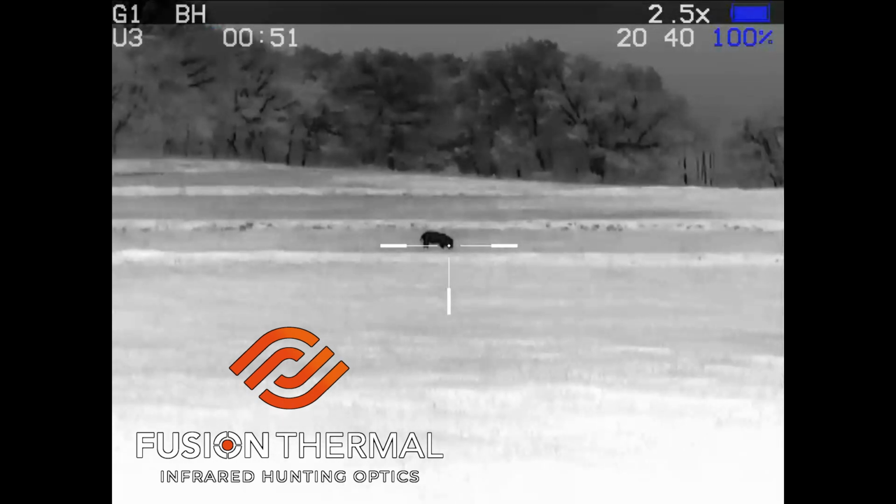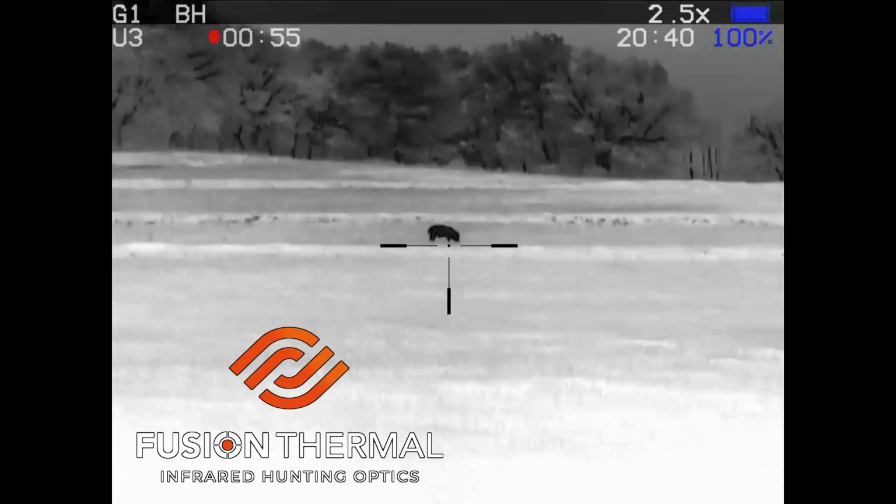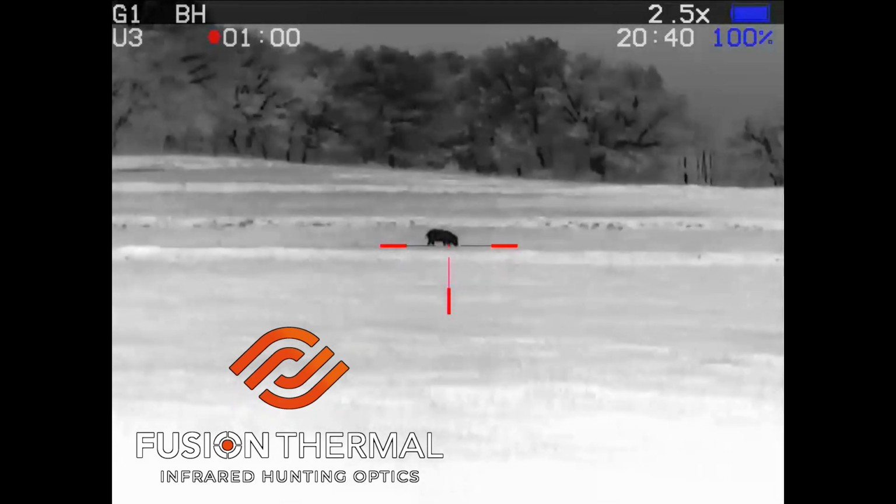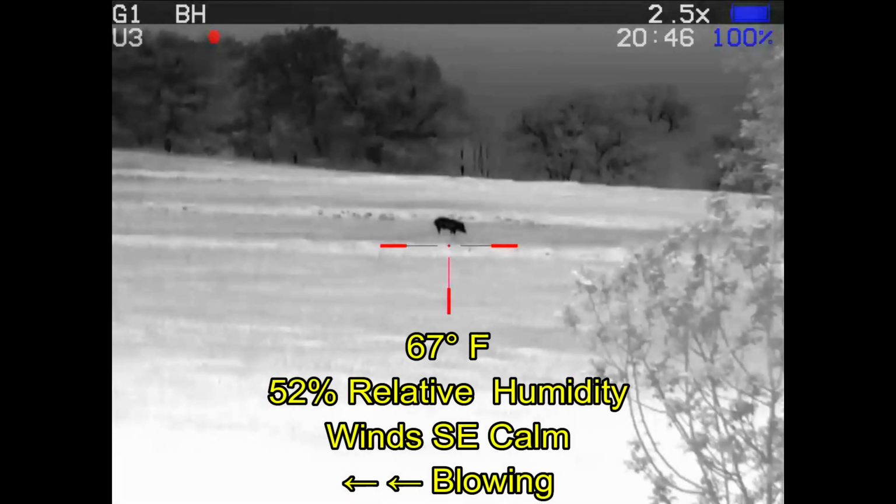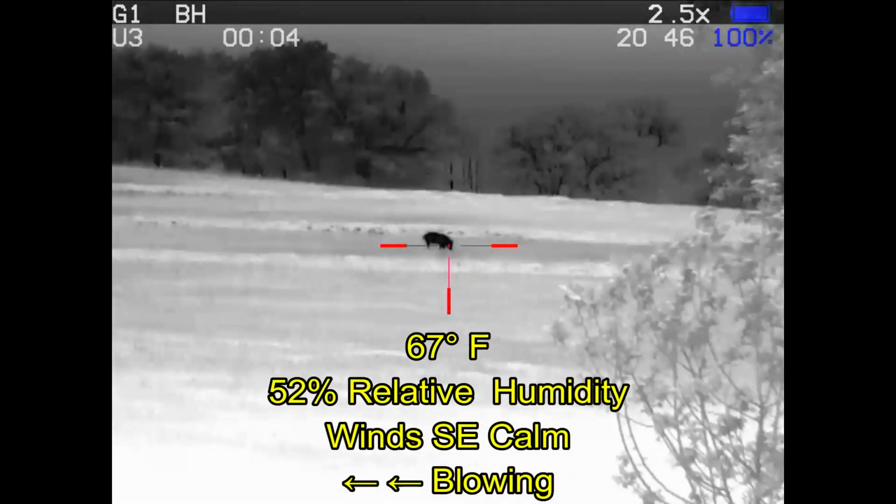At this point I'm standing up on a little knoll well above the fence that's about 30 yards in front of me. I decided maybe it'd be best if I advance up to the fence, get a little closer to the hog in order to take a shot. And in the process the hog runs off, so here we are 6 minutes later. The hog has finally come back.